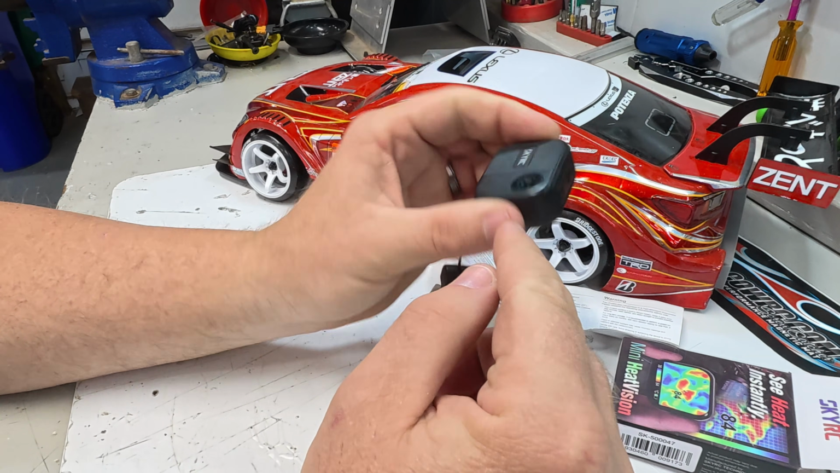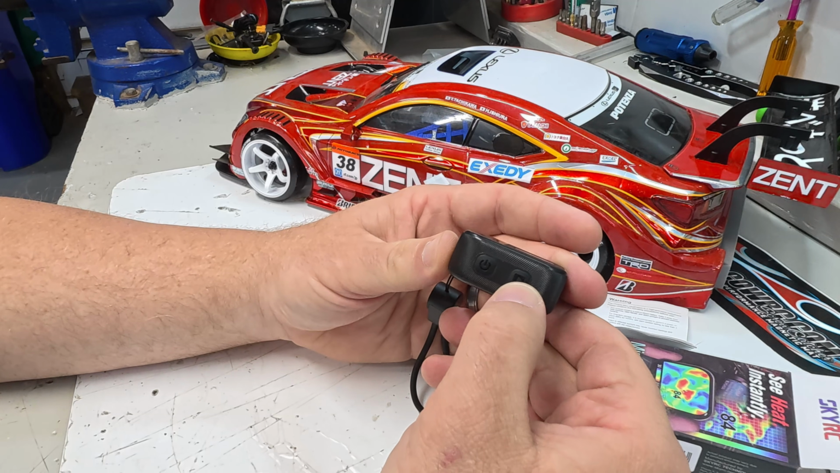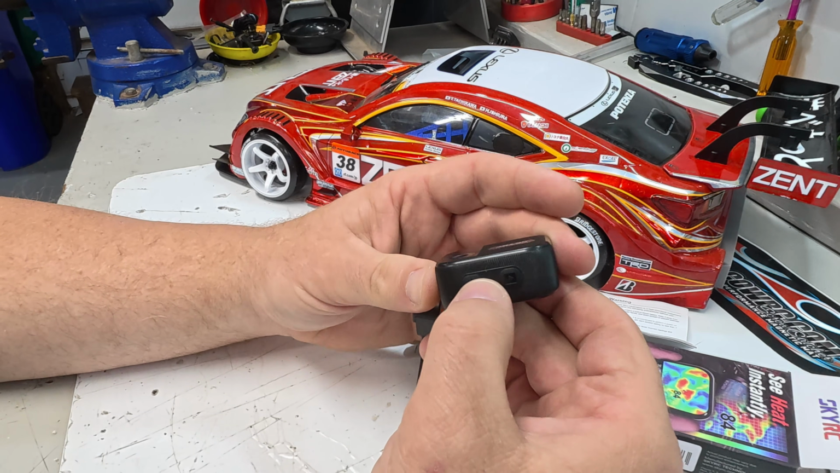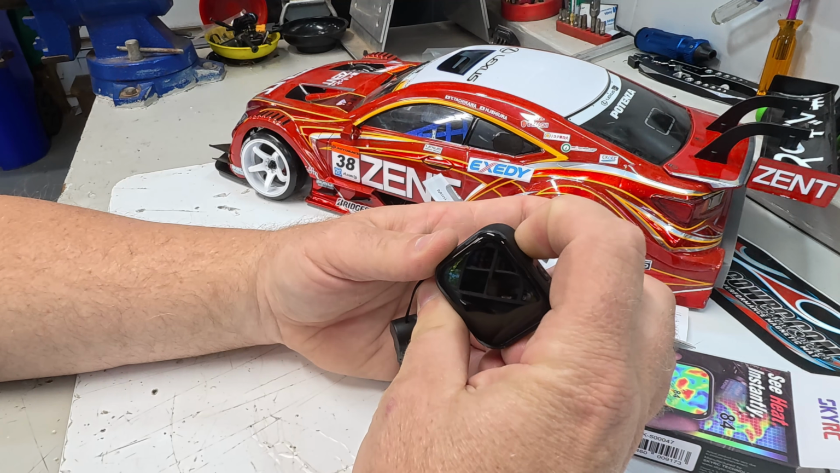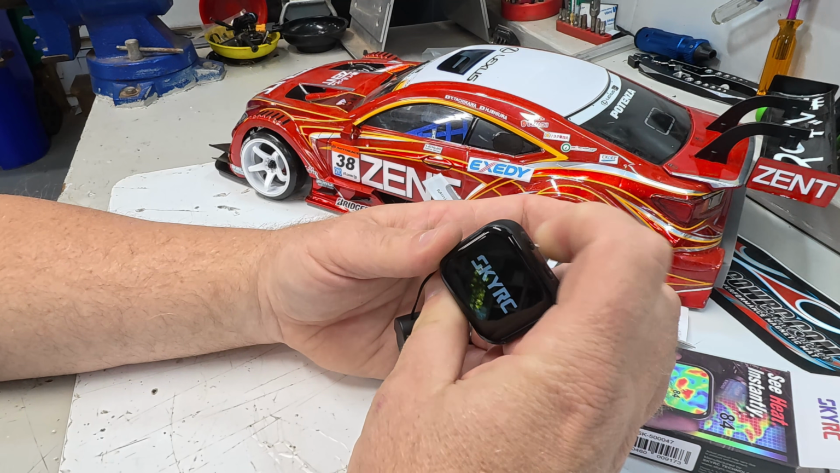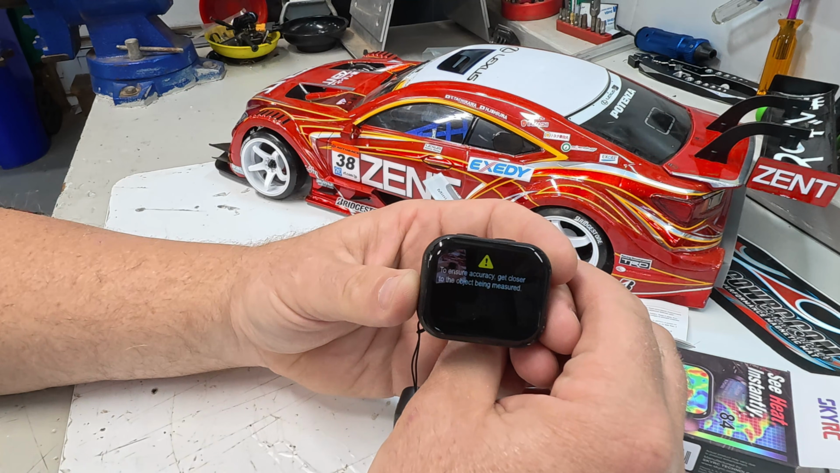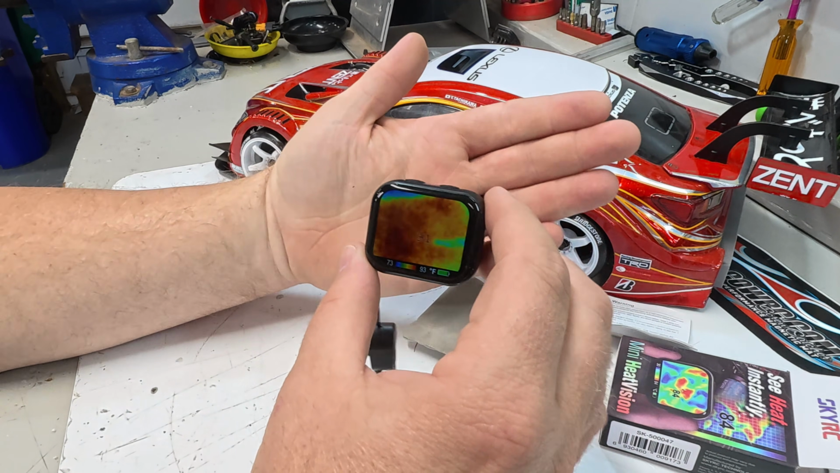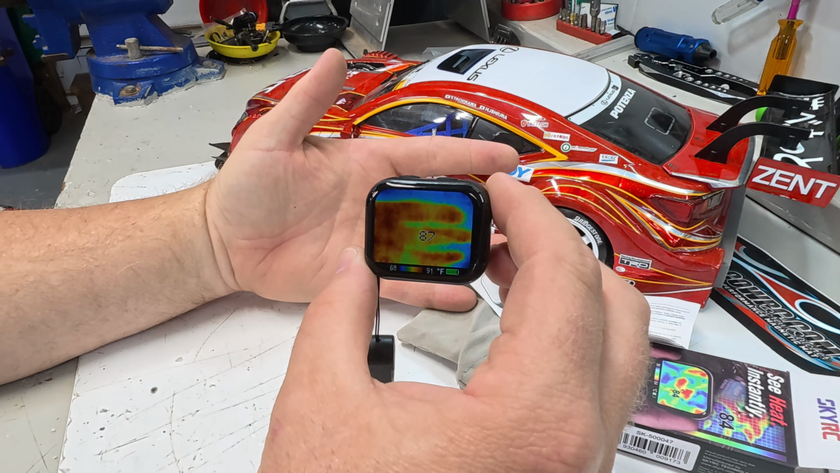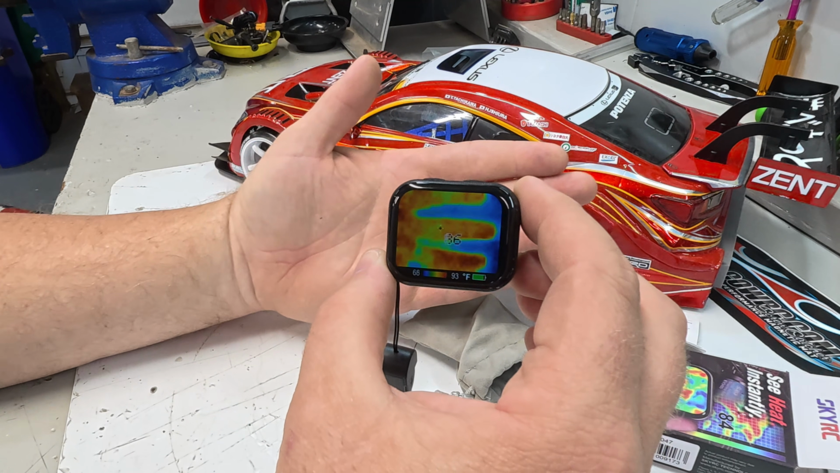We have the camera on the front, we have the screen on the back, power button, and like a take kind of play button here. If we hold the button down, it takes a minute, but it will fire up. Screen's a little dark, a little hard to see if I'm honest. And there we go. It sees my hand. You can see the fingers of my hand. Hopefully you can see that there on the camera.